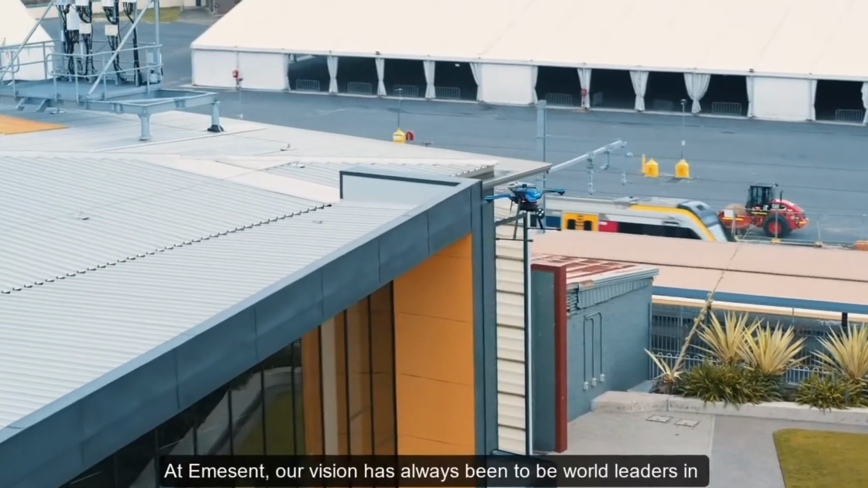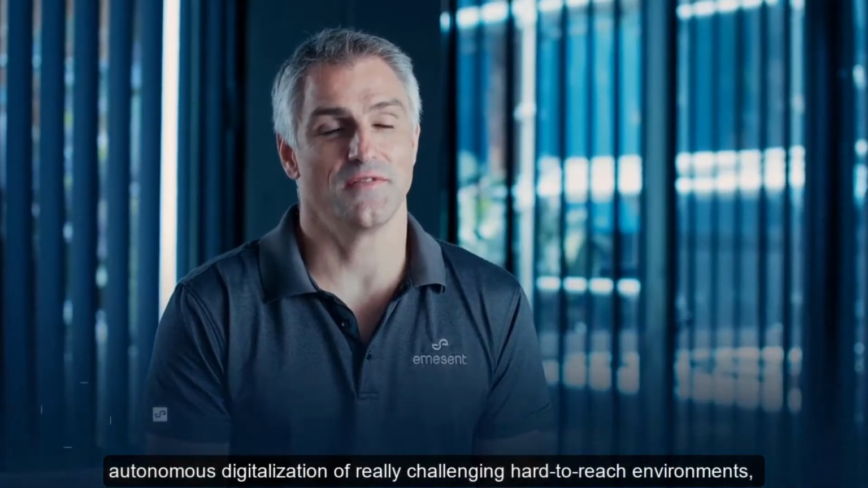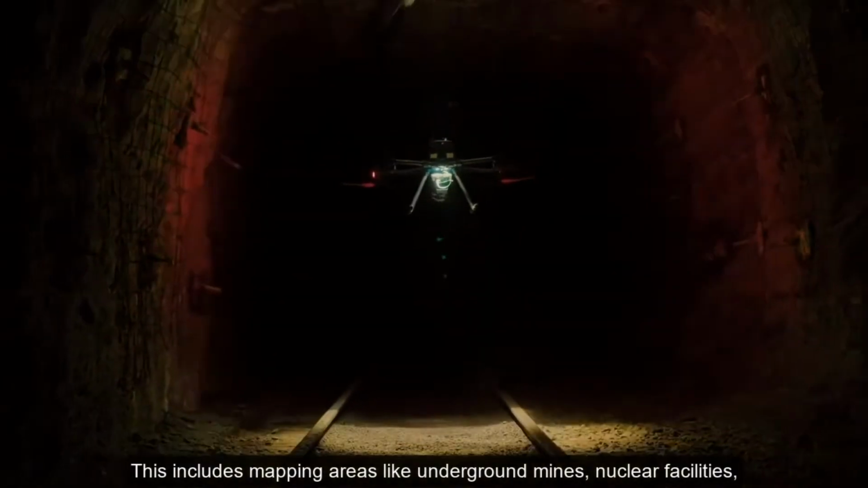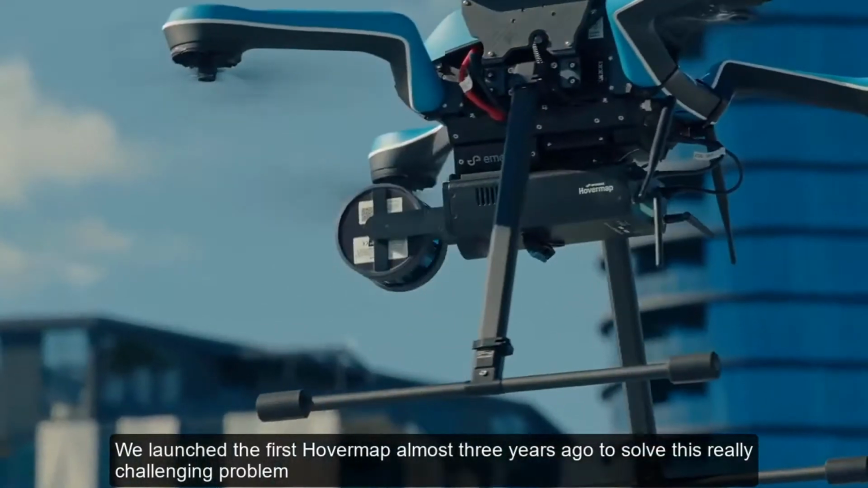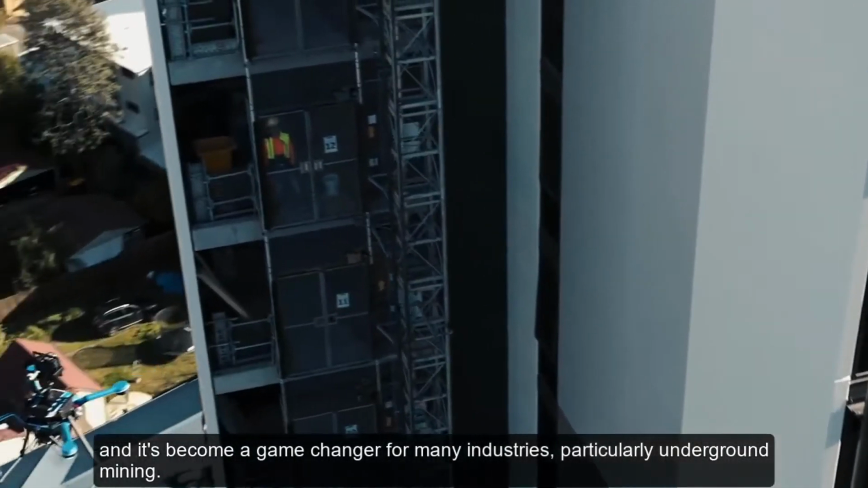Our vision has always been to be world leaders in autonomous digitalization of really challenging, hard-to-reach environments, especially where there's no GPS. This includes mapping areas like underground mines, nuclear facilities, underneath structures like bridges, or even construction sites. We launched the first Hovermap almost 3 years ago to solve this really challenging problem, and it's become a game changer for many industries, particularly underground mining.